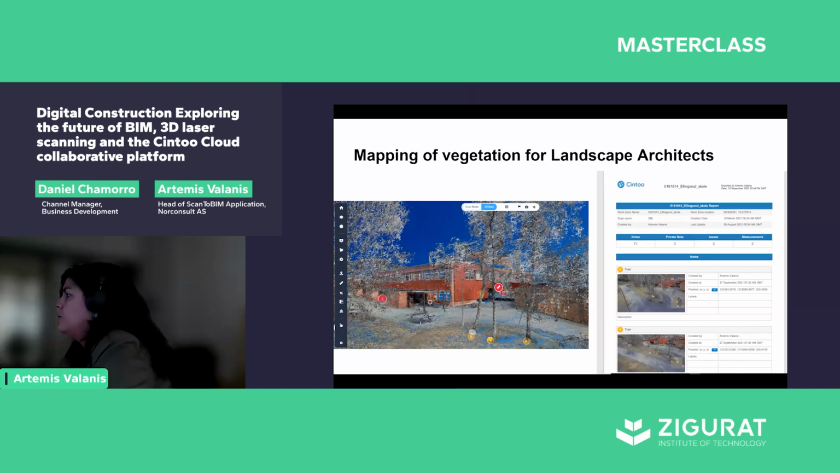By using functionalities such as mapping and annotations, we are able to register several objects that are interesting for different disciplines. So for example, here we have used Cintoo to register trees around this school area.